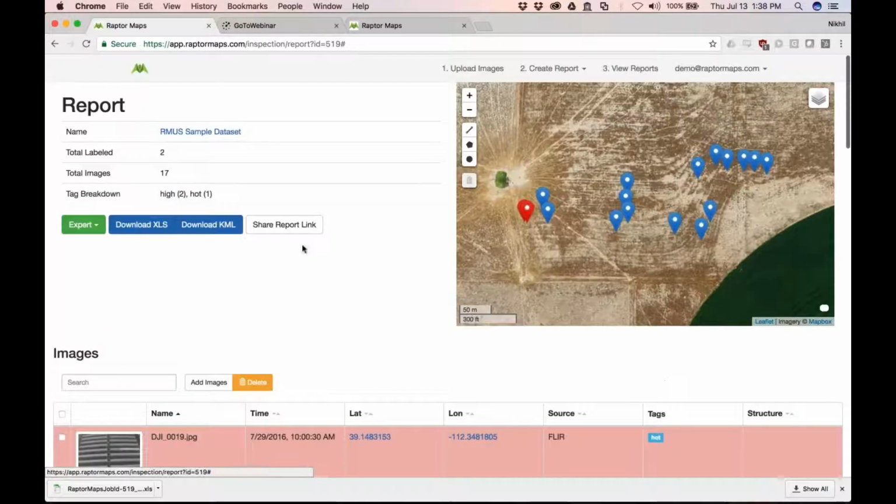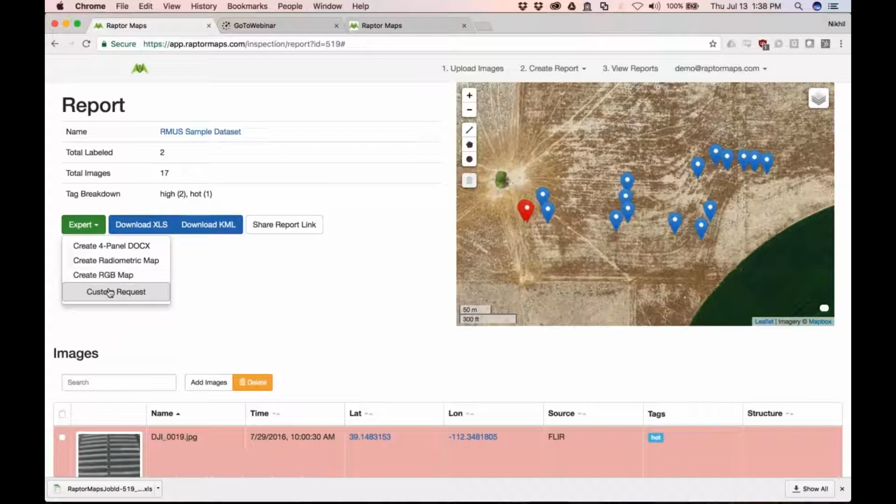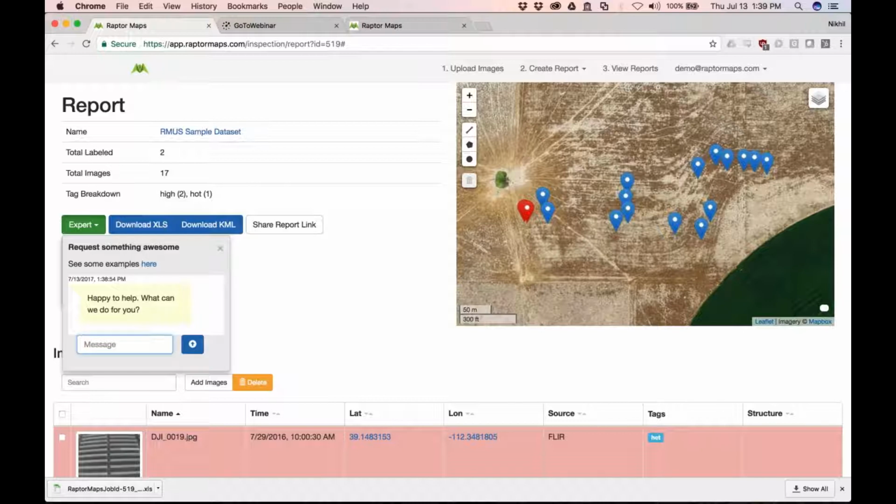And then, of course, we have the expert tool. So, for example, if there's any sort of custom deliverable you want, or any sort of custom request, anything like that, you can click on it. And this basically pops open essentially a chatbot window where it says, okay, we're happy to help. What can we do for you? And you can type in any sort of advanced analysis you want, and I'll show you a bunch of examples of that in a second.